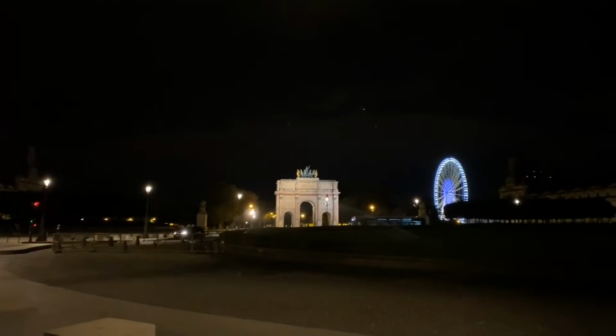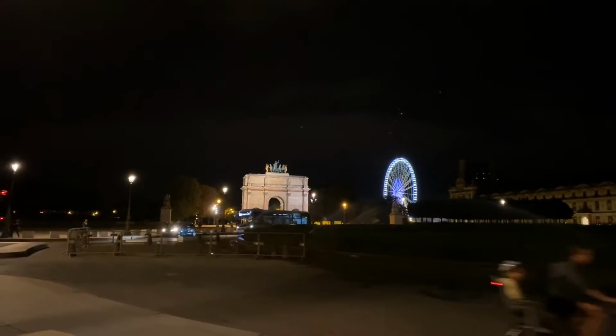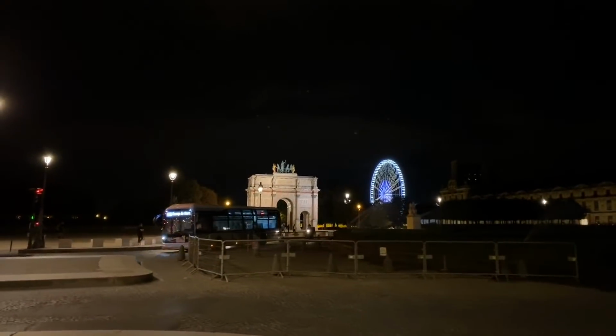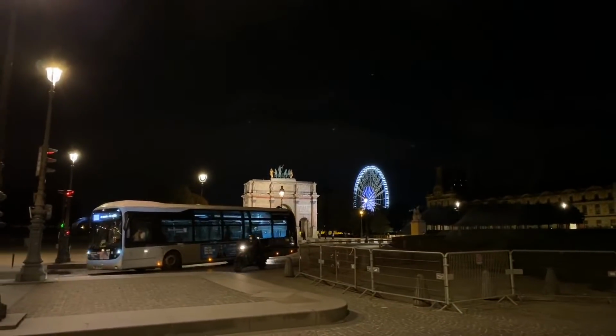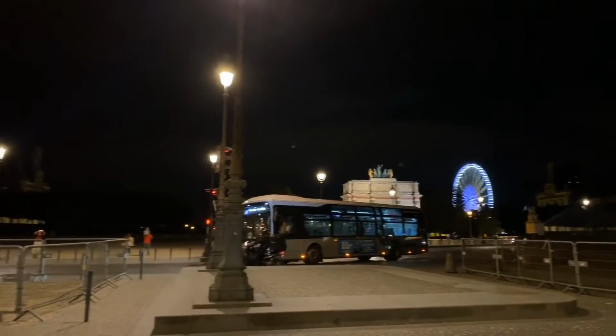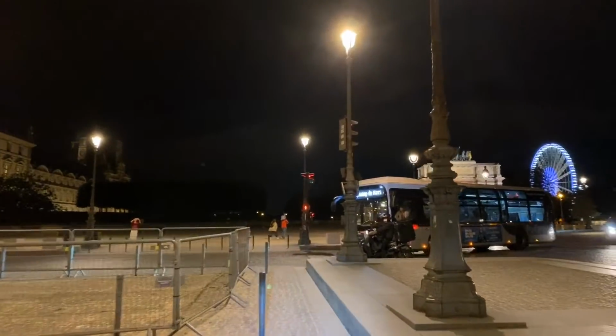So a little surprise, there is an amusement park in the Tuileries Gardens. So that's what the Ferris wheel is, obviously. And we'll get over there eventually. Oh! Technical difficulties. Don't worry. It's all good.